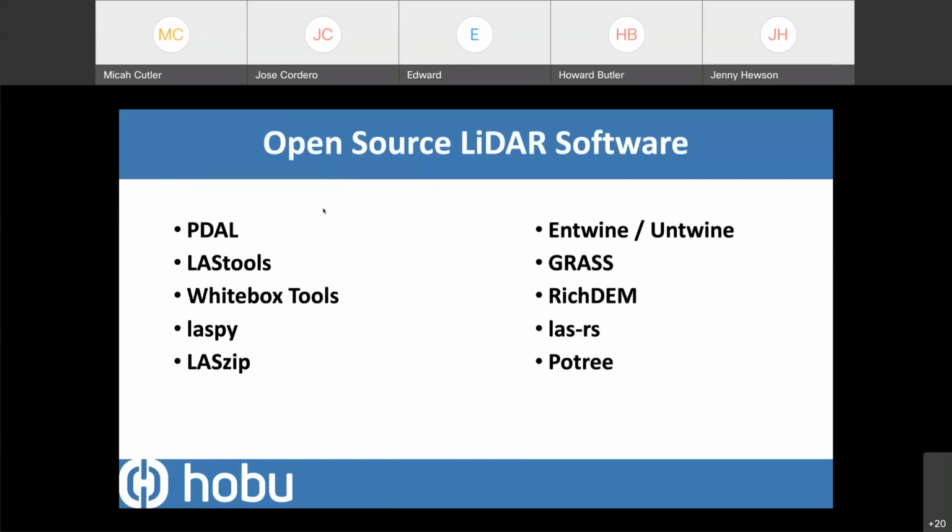So we've been instrumental, Hobu has been instrumental in putting out open source tools for LiDAR data processing, and there's a number of them that are out there. We're well known for PDAL or Poodle, Entwine, which is the data organization tool. LazPy is a Python library for dealing with LAS files. There's also the LazZip library and LazTools toolkit that you might have heard of before.